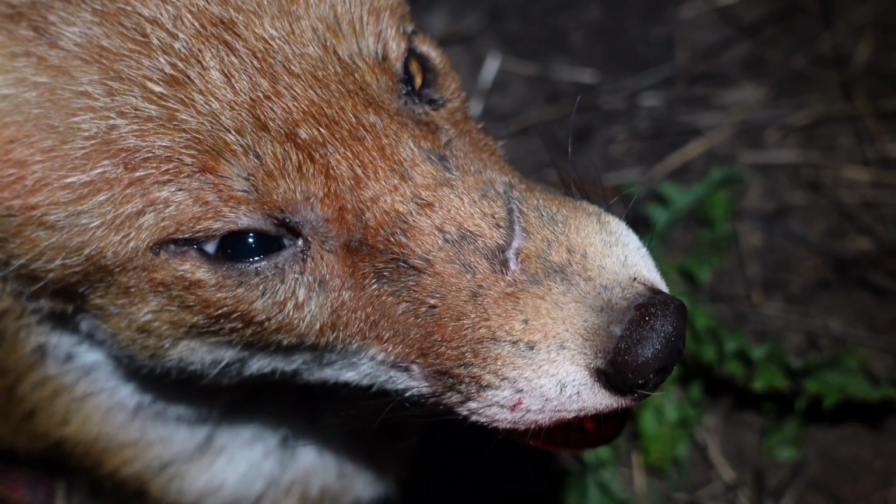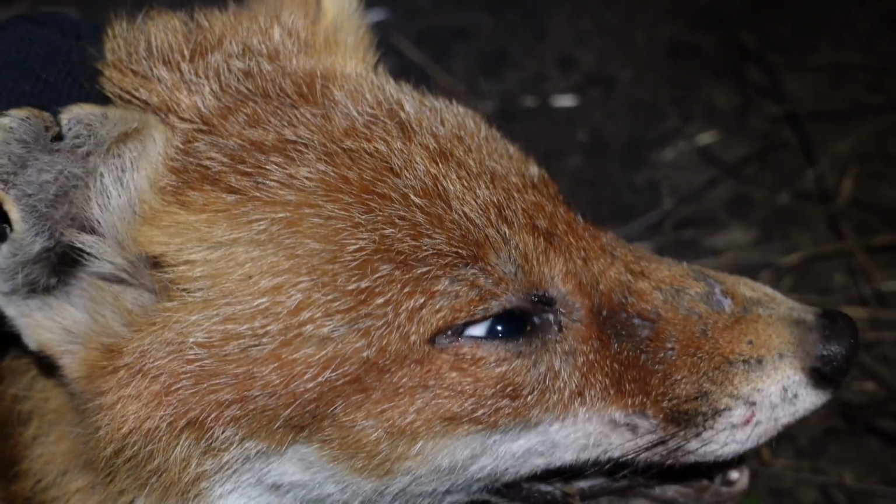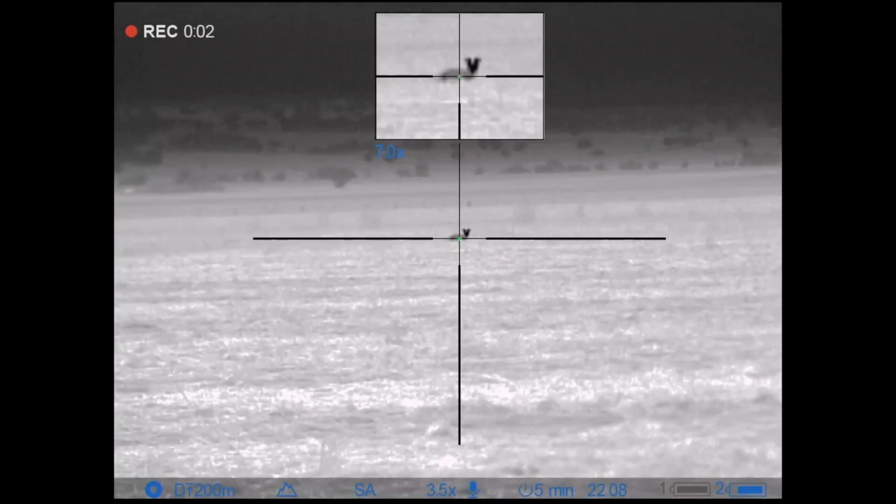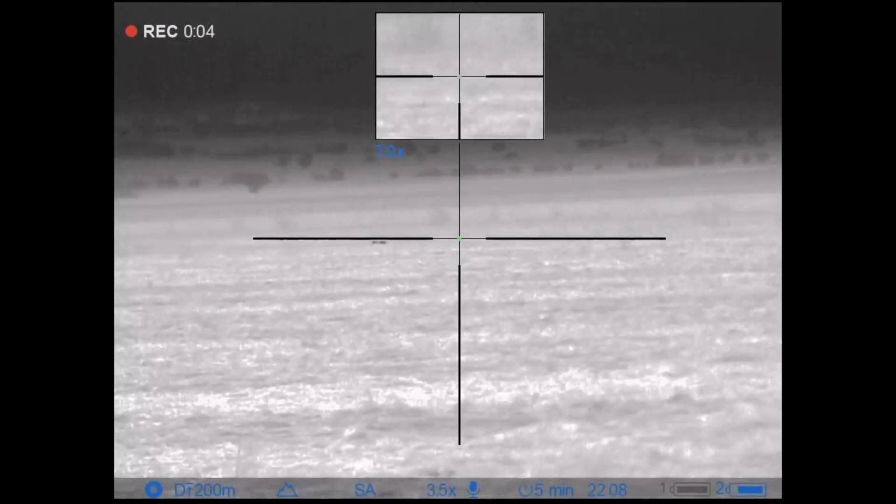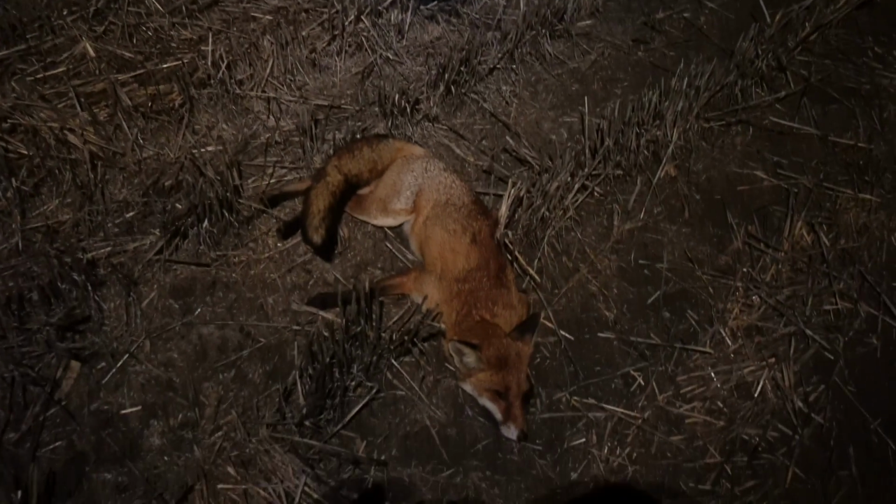Look at the scars on this thing, all over it. It's missing teeth, big old fella. Another fox down, vixen this time. I've got the serious beanie out now. It's about 9 PM and it's really starting to cool down.